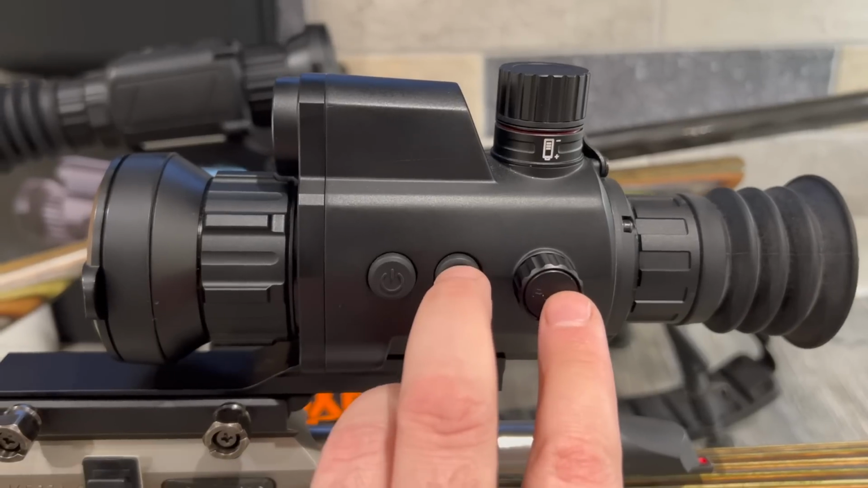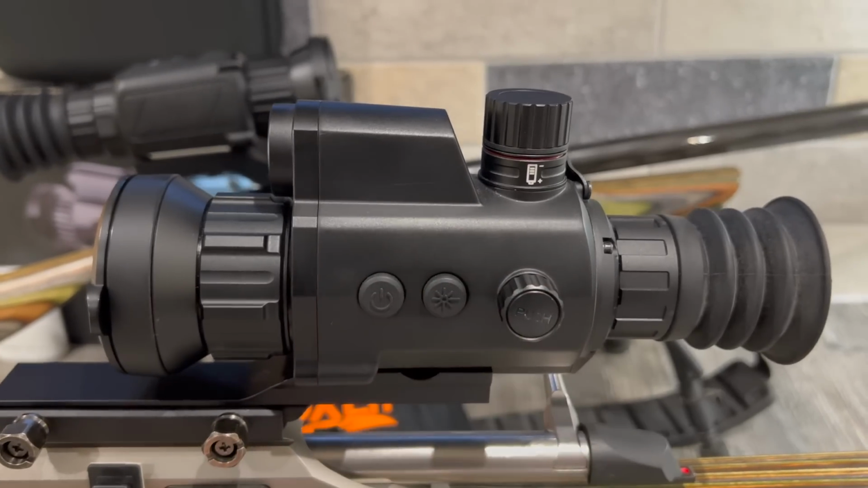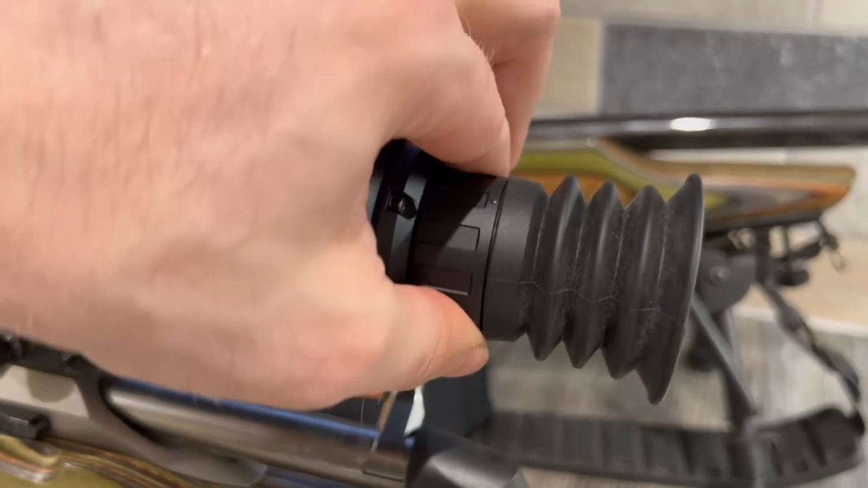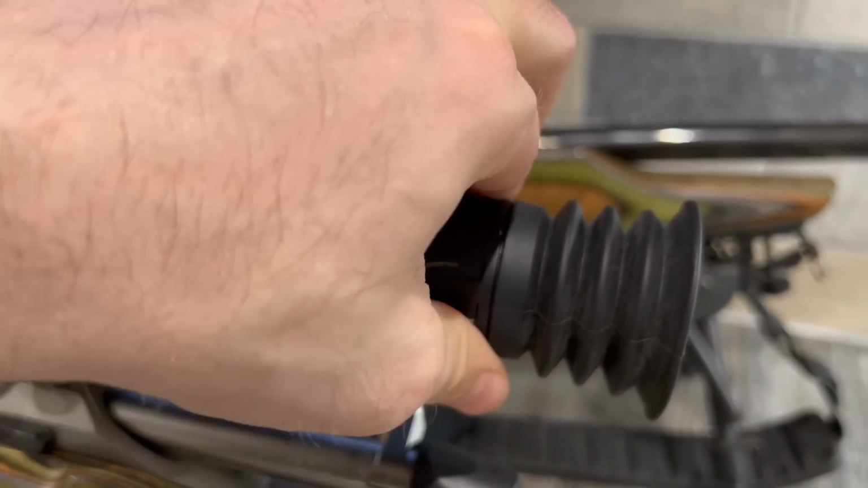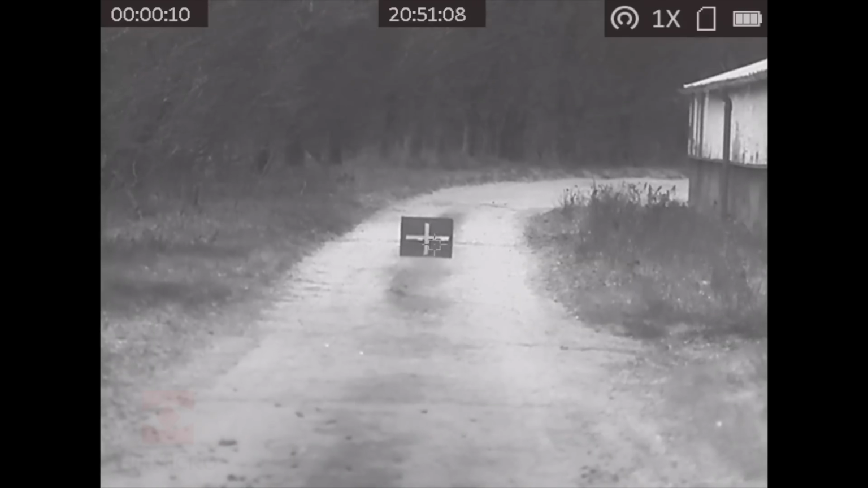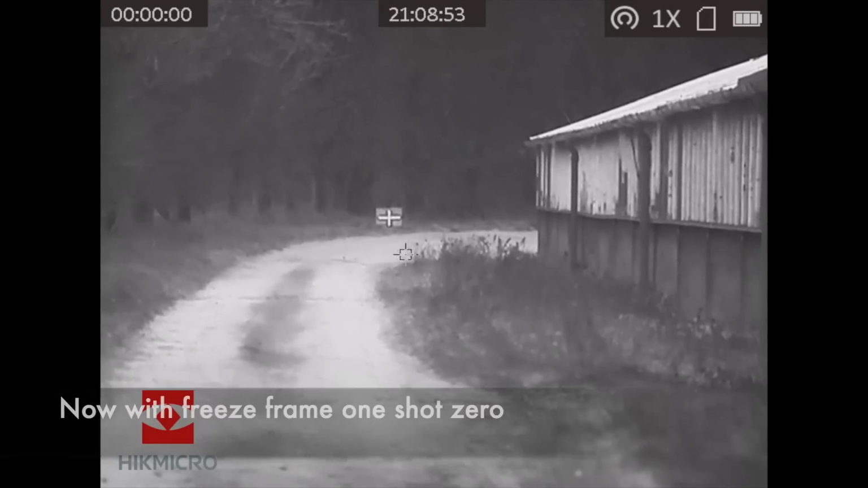If you push these two buttons in together, the unit will start recording, and then simply push these two buttons to stop recording. At the back, the ocular lens is focused using this ring here to make sure that the picture is nicely in focus. The latest firmware update means that you now have freeze frame one-shot zeroing.